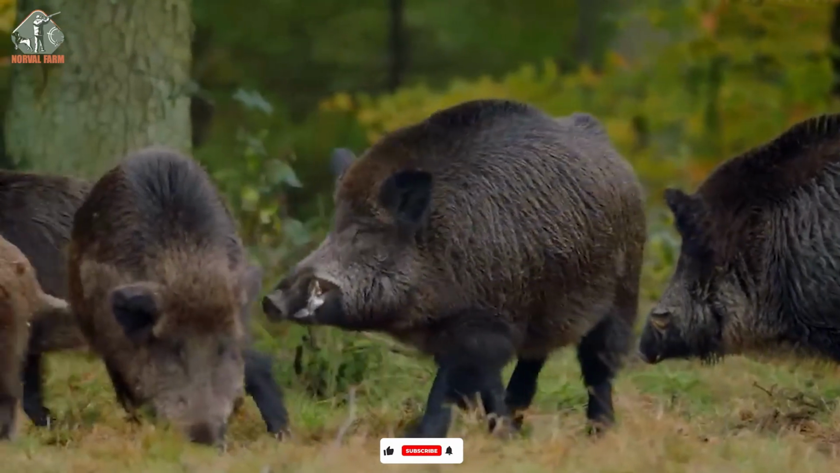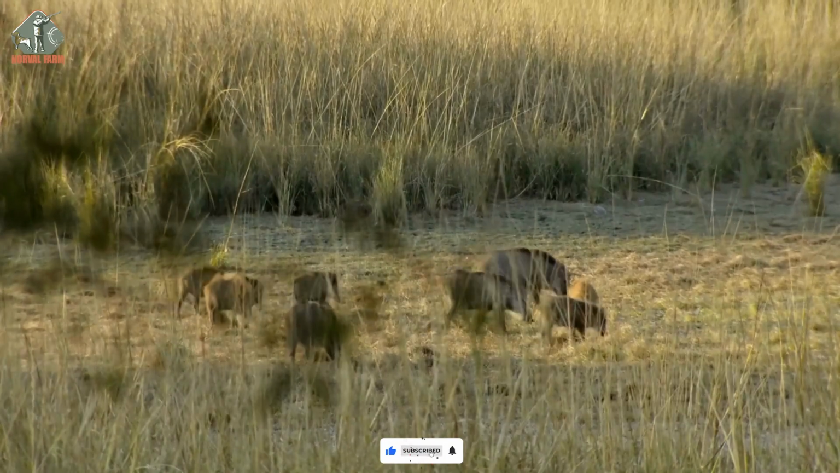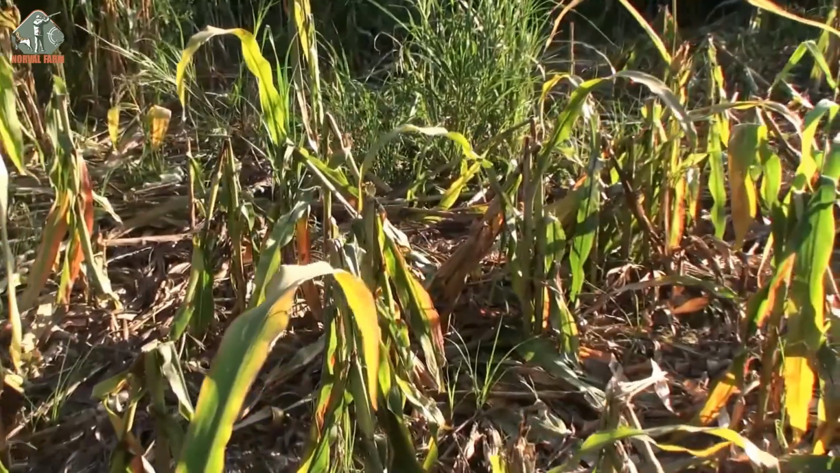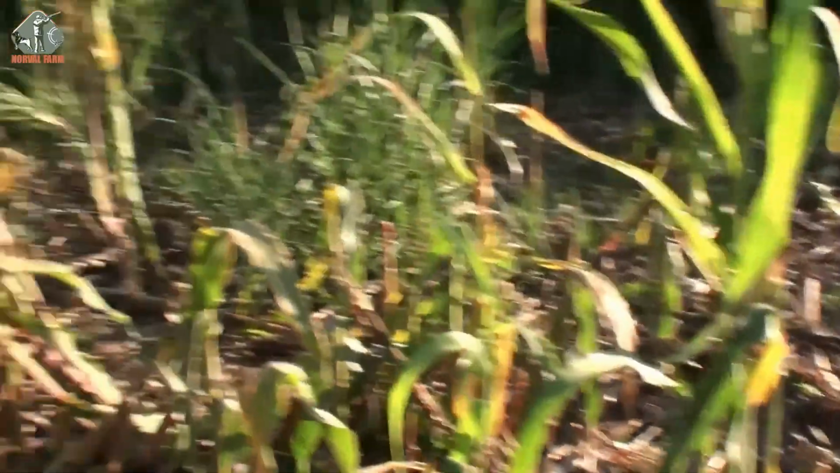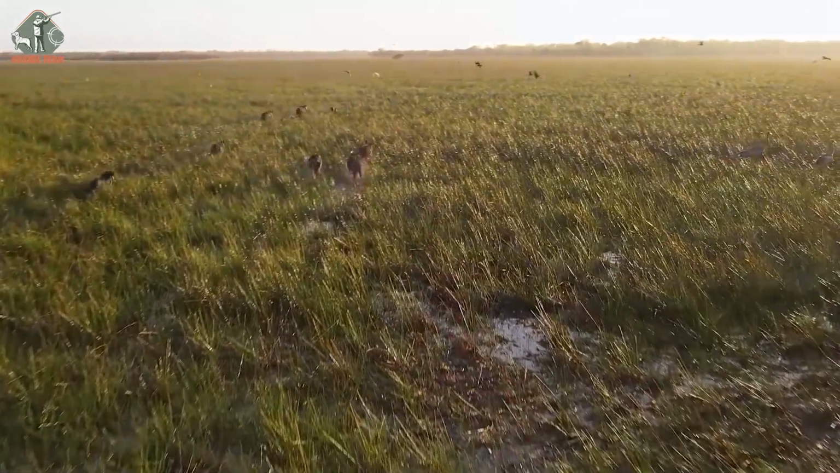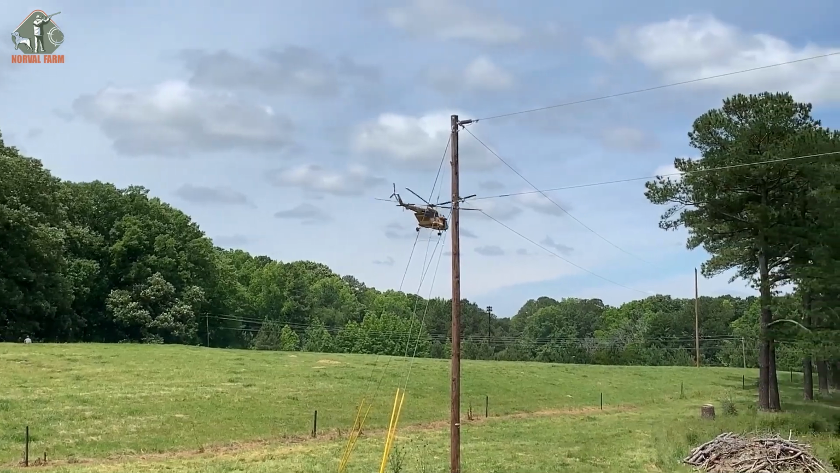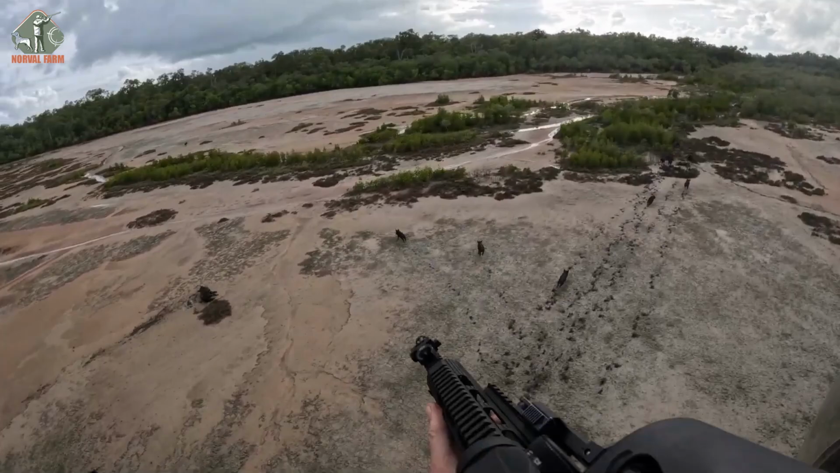Boars reproduce uncontrollably, devastate crops, and pose a serious threat to the local ecosystem. Faced with that reality, our hunting team was forced to deploy the most effective strategy: airborne pursuit by helicopter. Every flight is a battle, where speed, tactics, and reflexes must be pushed to the limit. There's no room for hesitation in this war. Once a target is locked, it must be taken down.